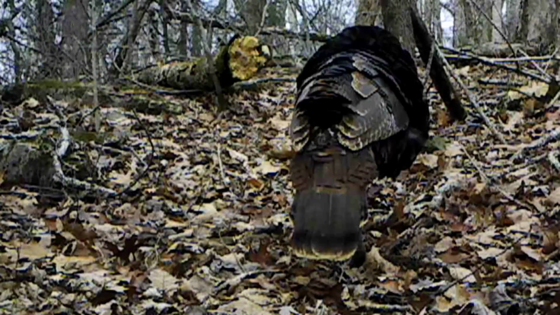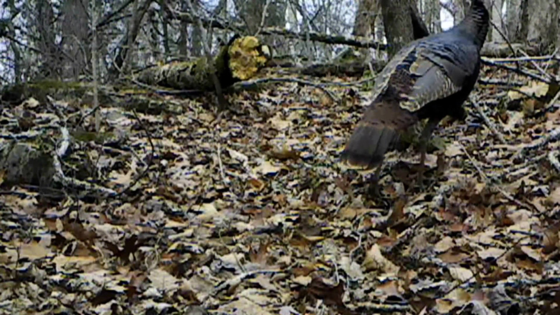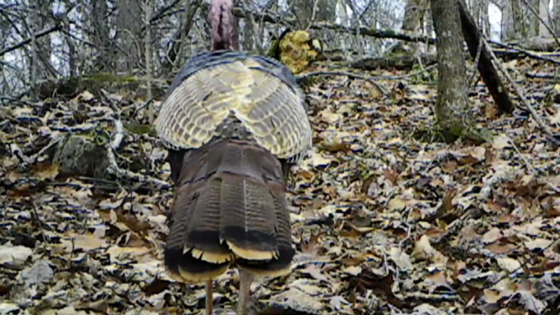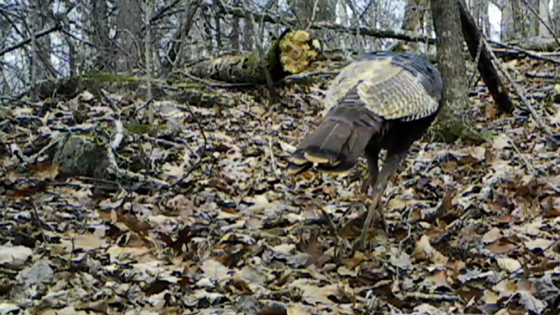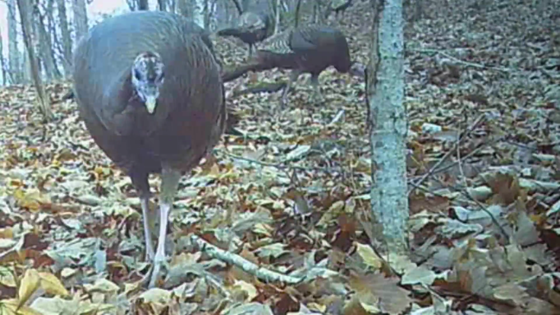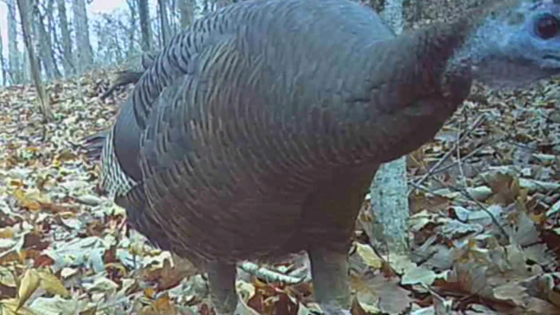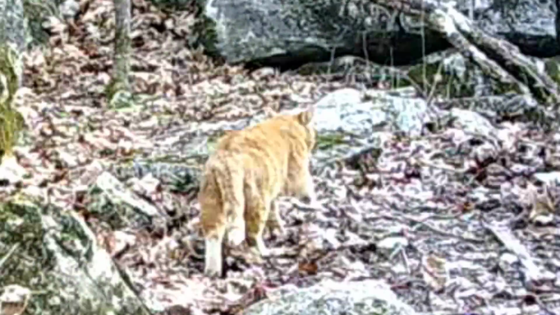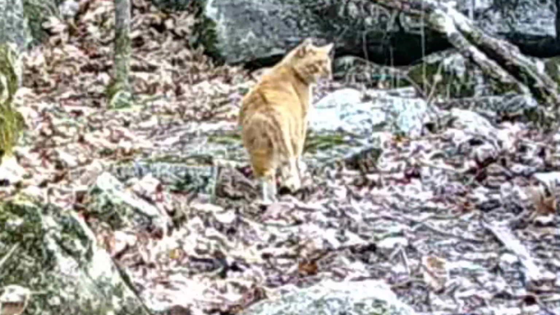Across the ridge, a turkey here on a wet day. They in these thickets, scratching, browsing. And I'm glad to see them around. Just working the ridge. And then they'll work their way back around the other way. And there's old Yaller moving up through the rock on a cold day.